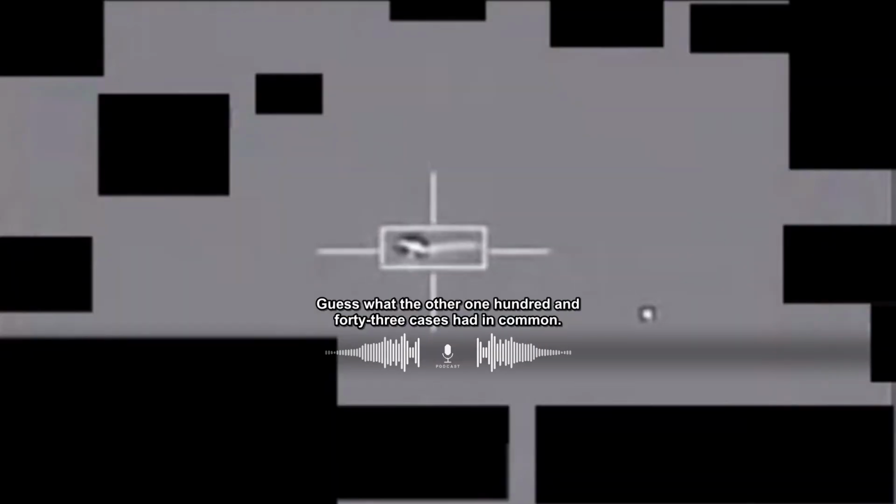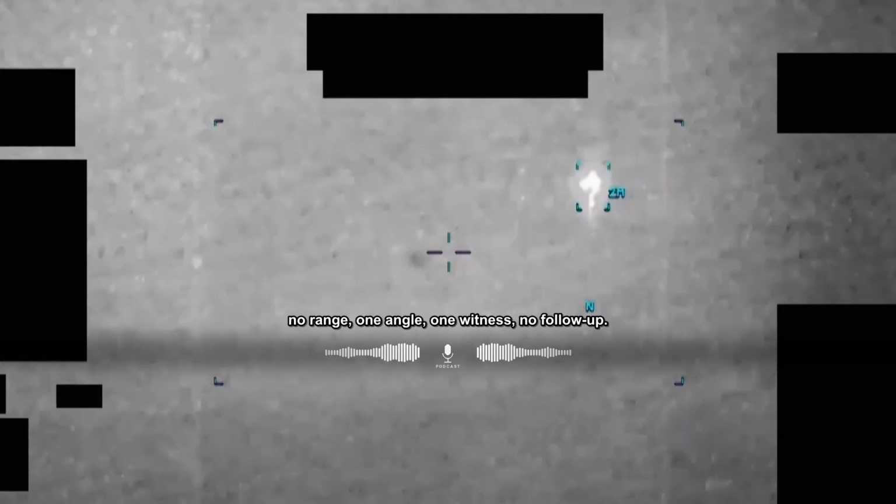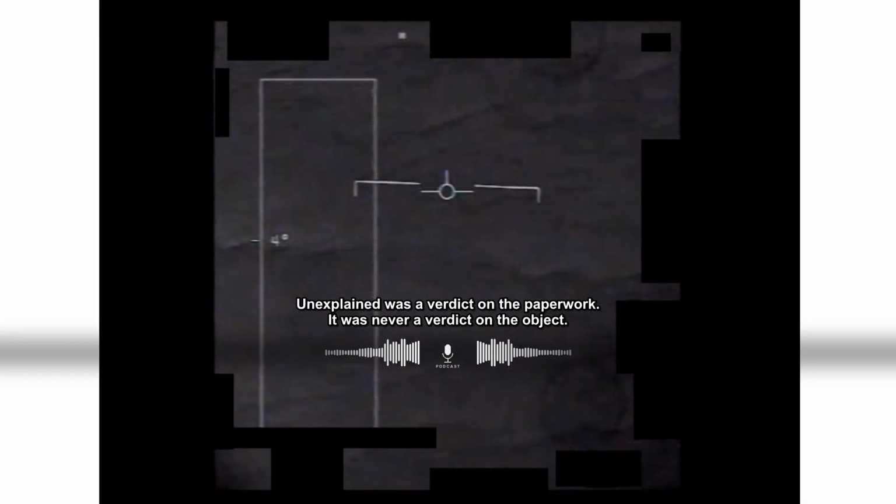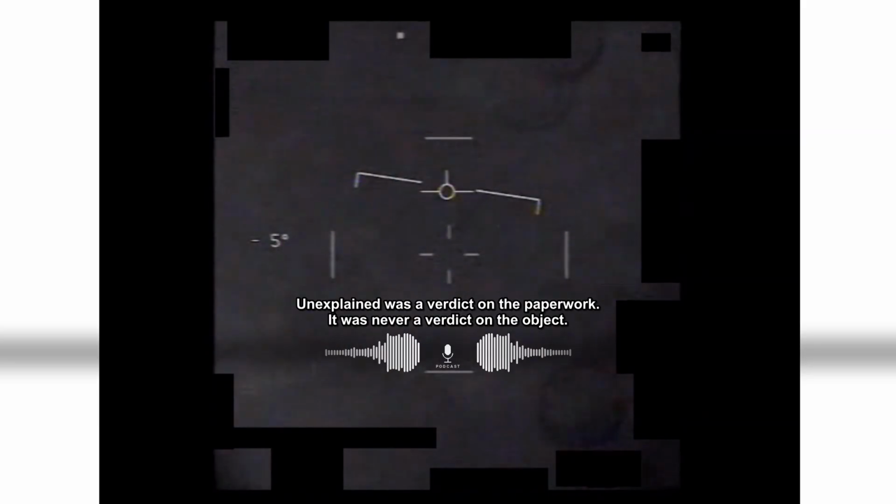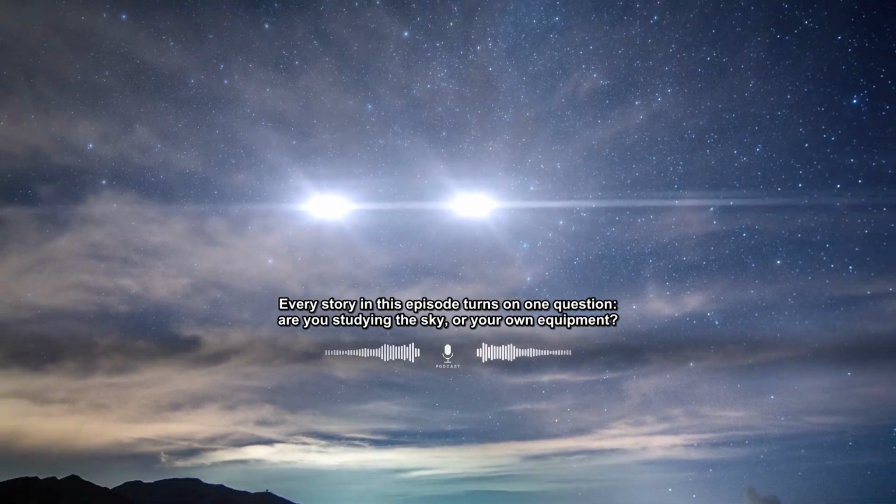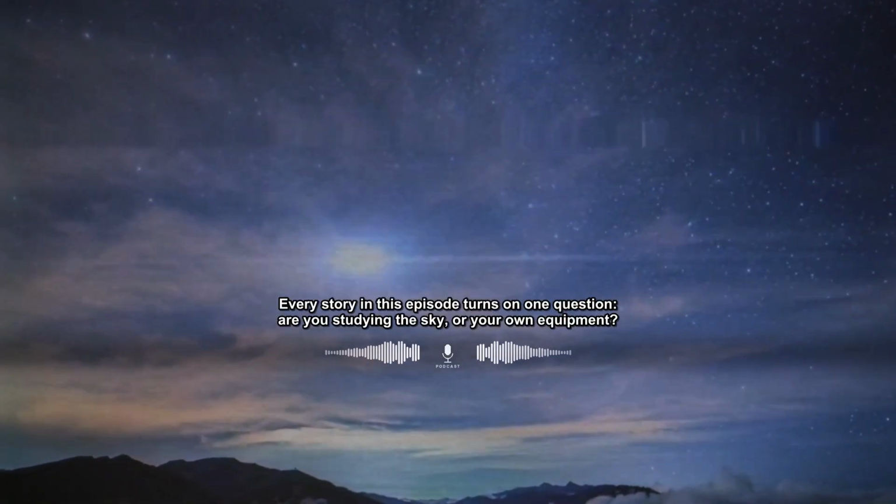Guess what the other 143 cases had in common? Thin data, blurry sensors, no range, one angle, one witness, no follow-up. That is the whole list. Unexplained was a verdict on the paperwork. It was never a verdict on the object. Every story in this episode turns on one question. Are you studying the sky or your own equipment?